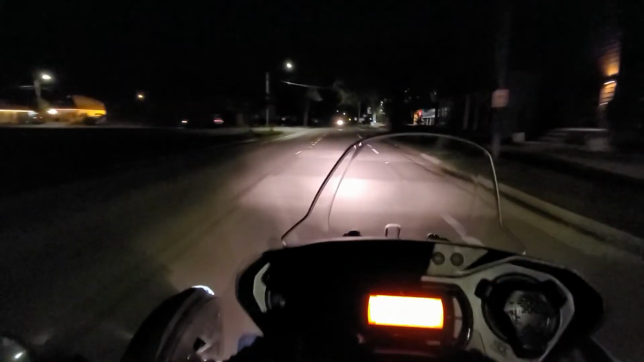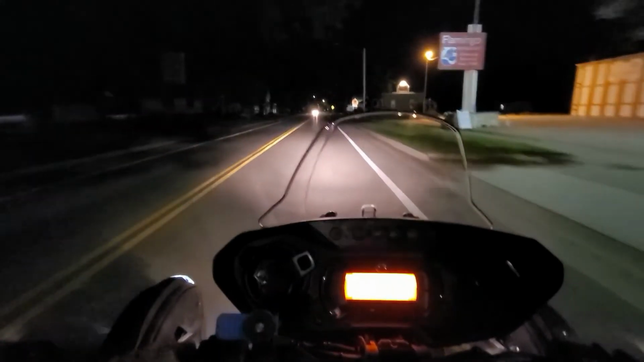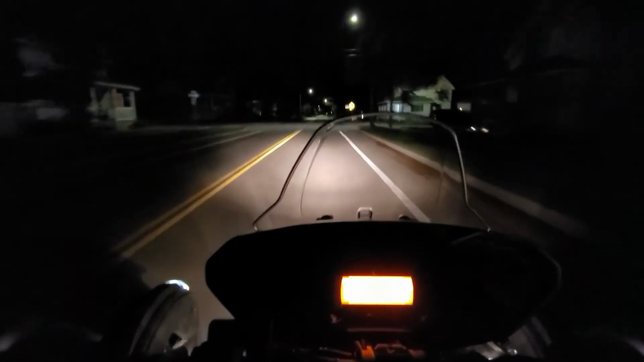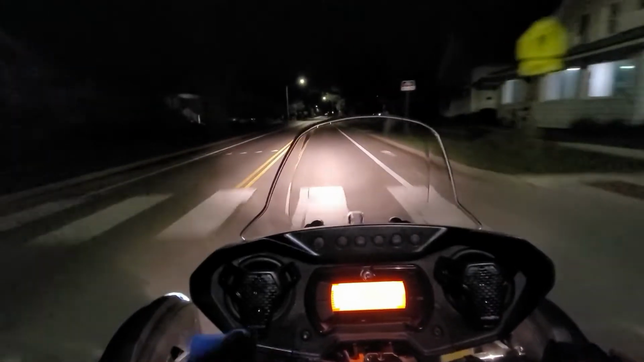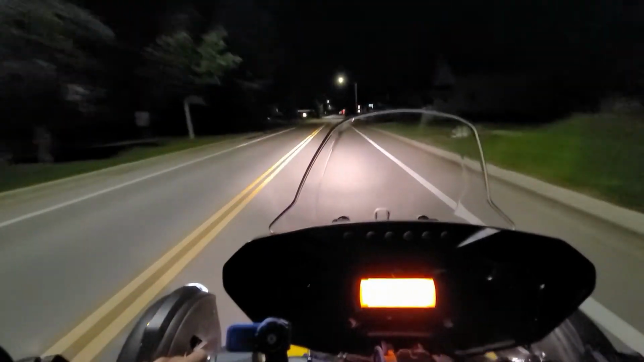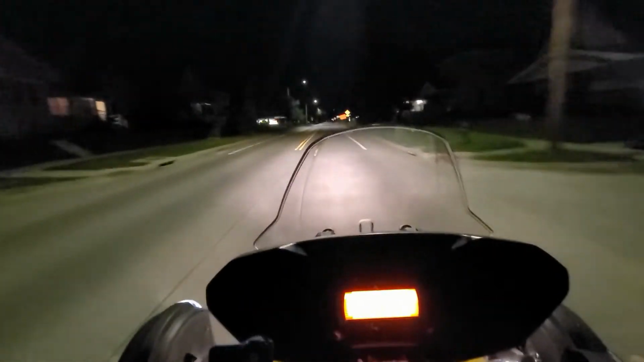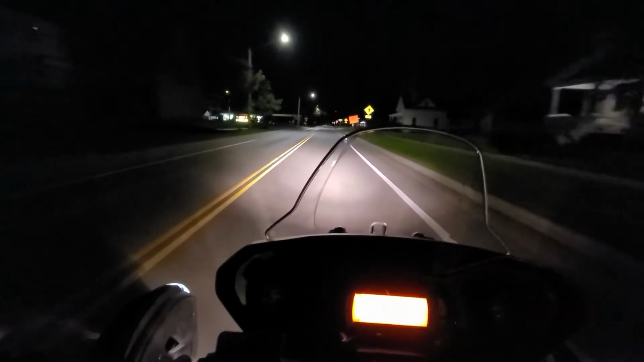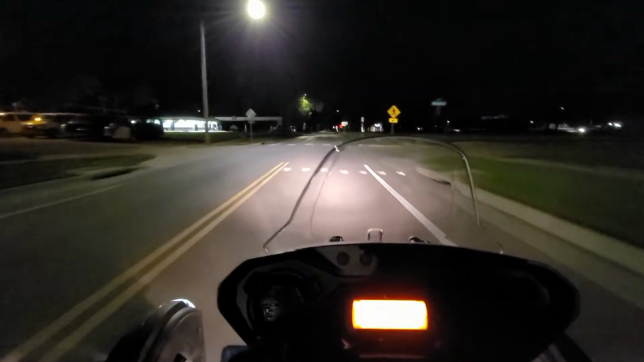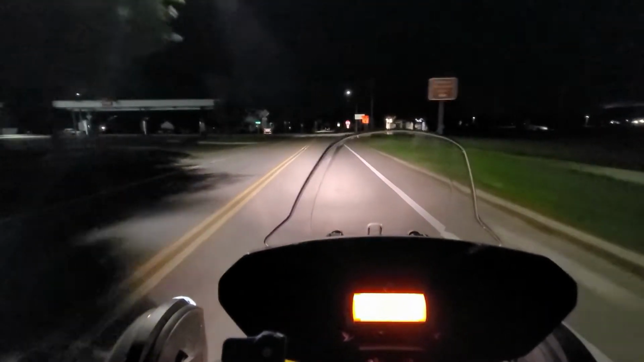I just don't really do too much night driving, which is weird because I literally work second shift, and I get off at like 11 p.m. and you think I would do quite a bit of night riding, but I get all my riding and stuff like that done in the morning before I go into work. It de-stresses me. Riding de-stresses me, so I like to be de-stressed before I get into work and I get more stressed.